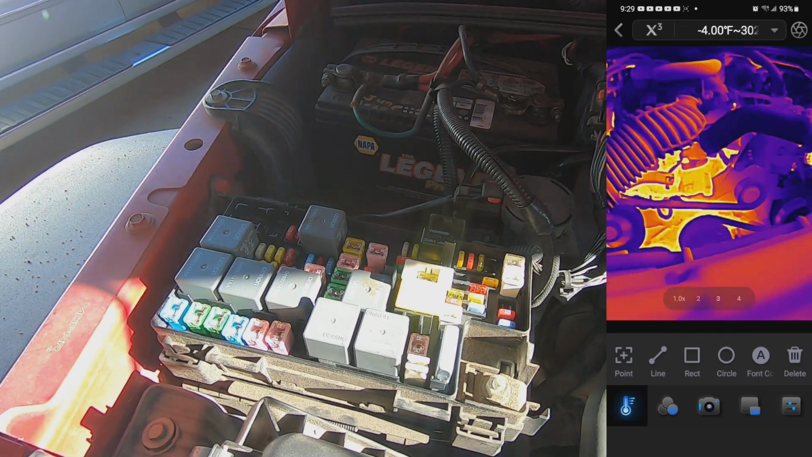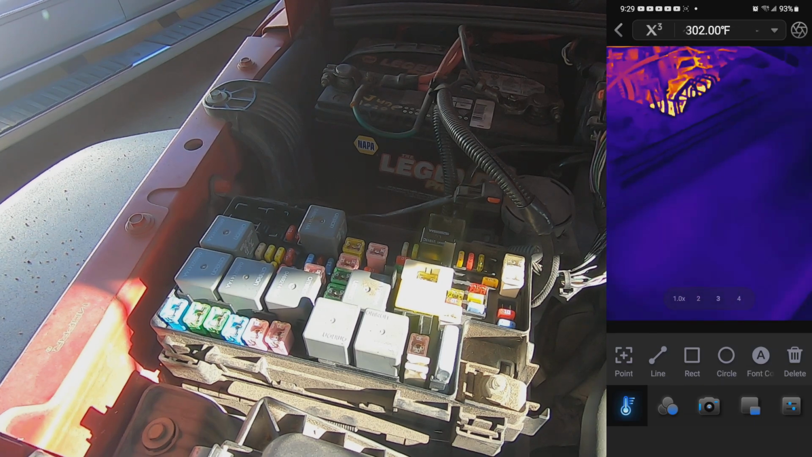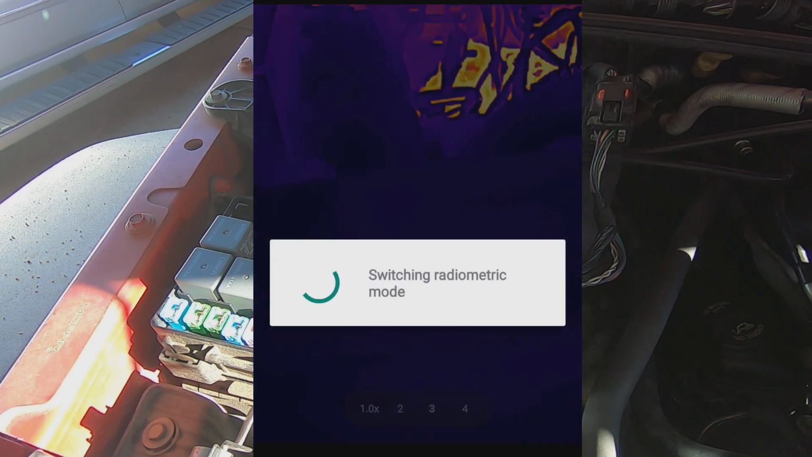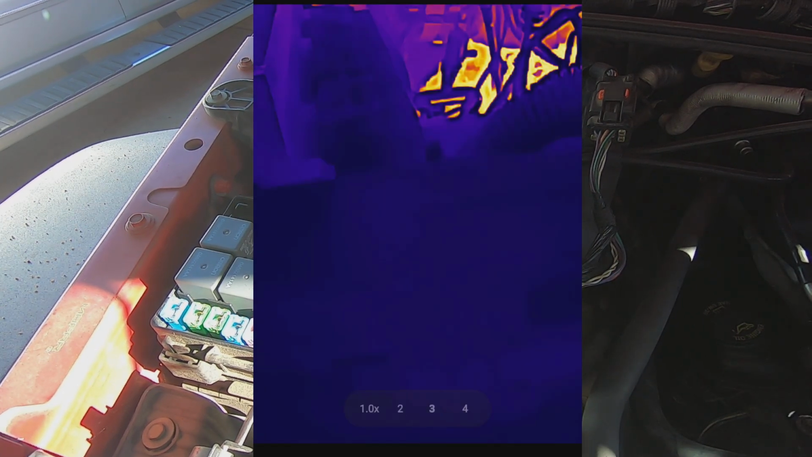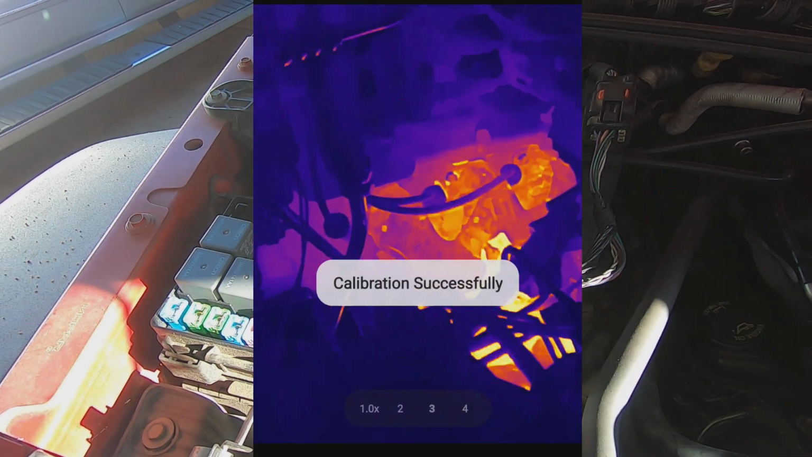See what else heat-wise we got. And you got to drop down. If you're looking at something hot, you want to switch over to the other temperature range. There's the exhaust manifold.